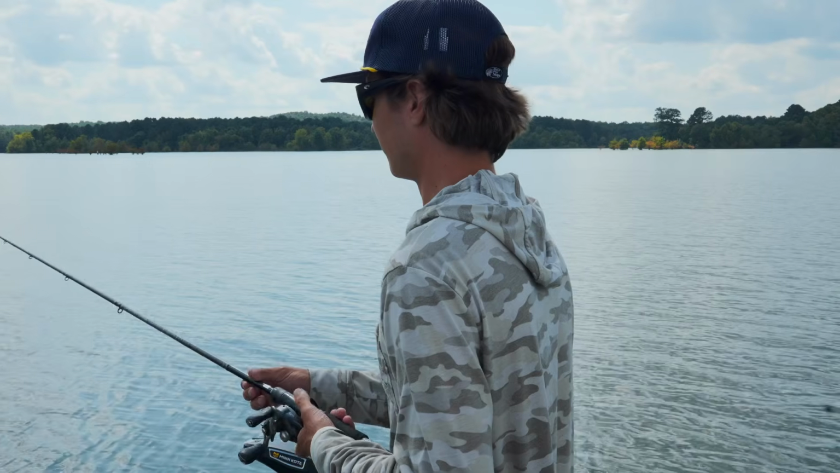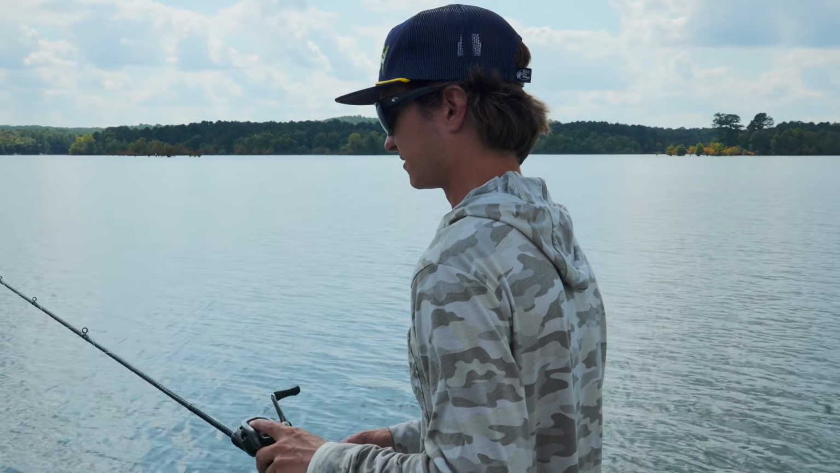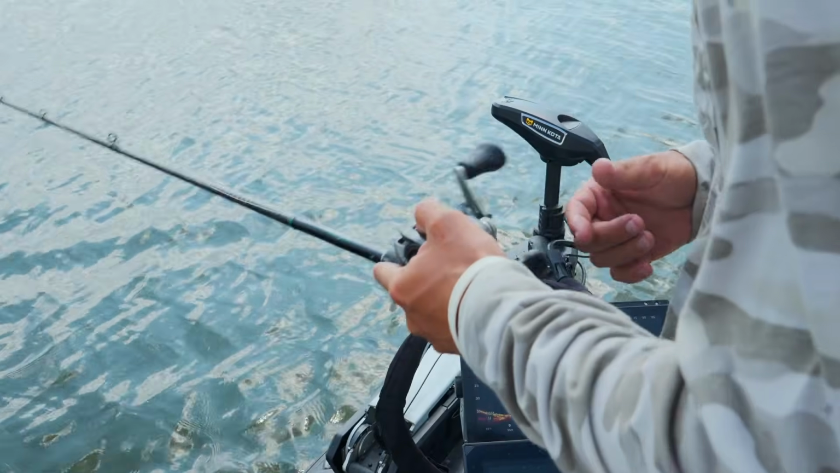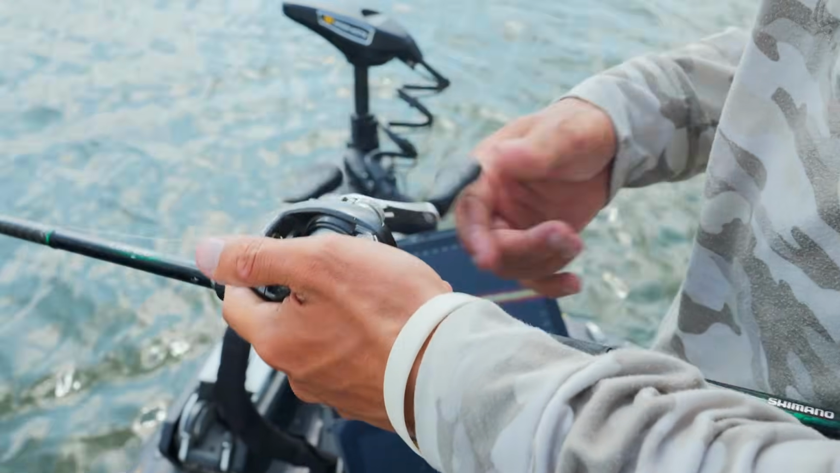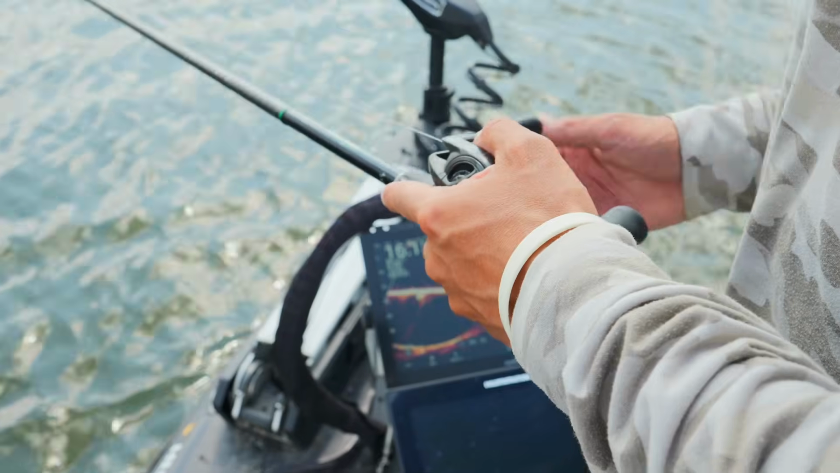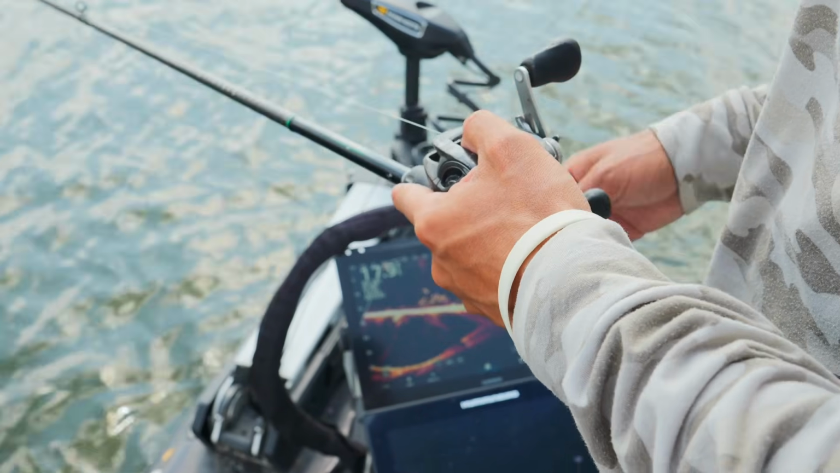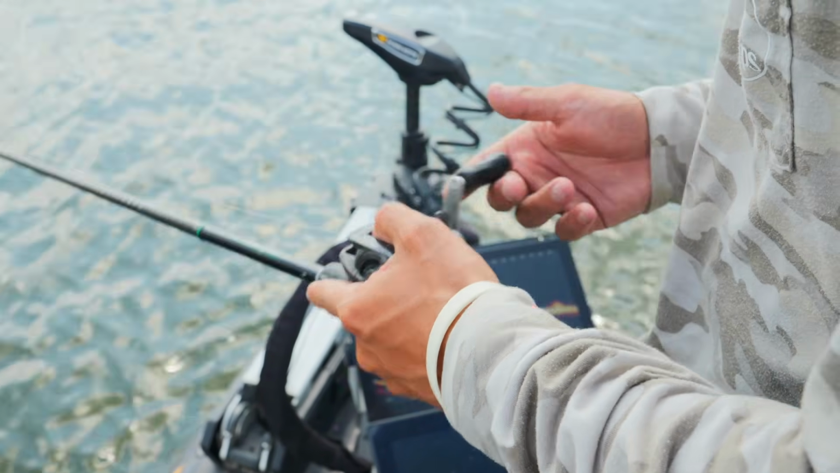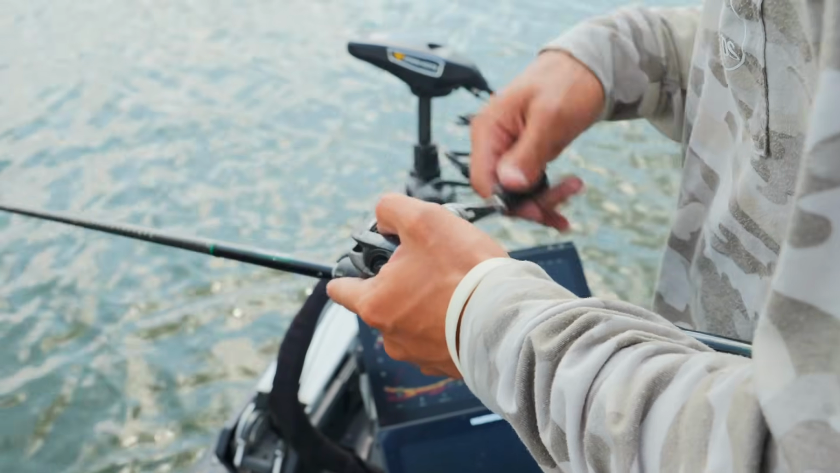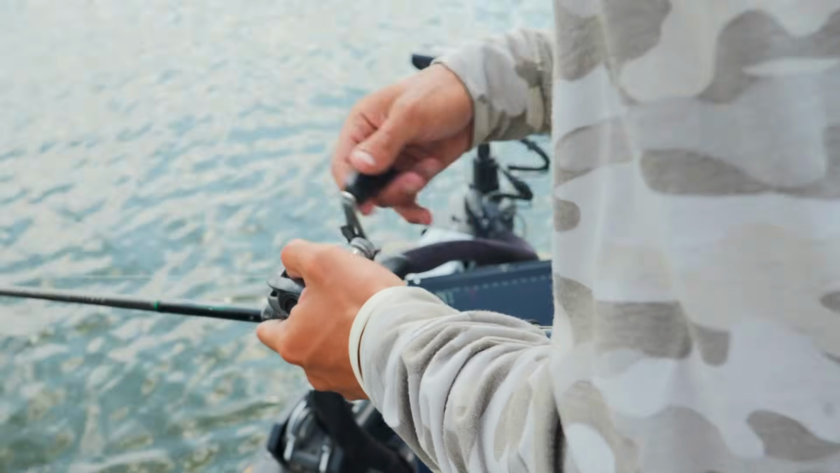The rod I'm throwing is a Shimano Corrado rod. This is a 7.5 heavy. I like a little bit longer rod so you can cast it really far, bomb it. And this is a Shimano Metanium reel right here. It's an 8-to-1 gear ratio reel. I like a faster reel when I'm throwing a bottom bait, so that I can set the hook and winch those fish up off the bottom really quickly and drive that hook.